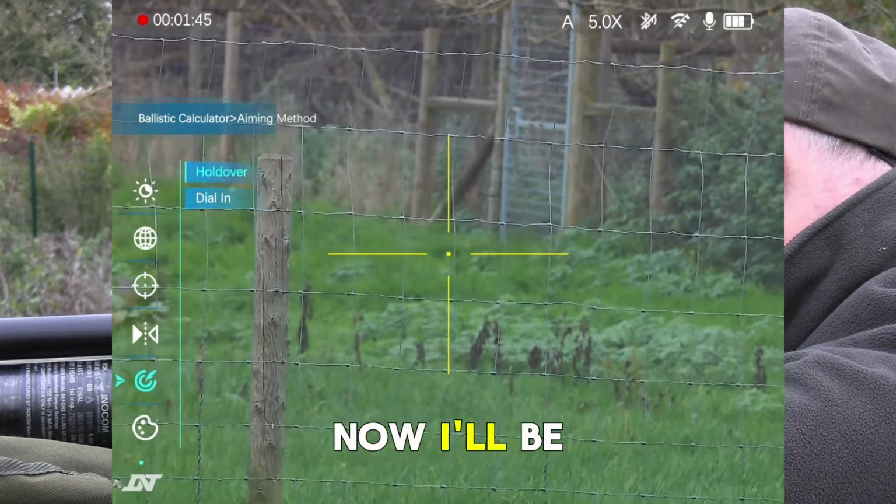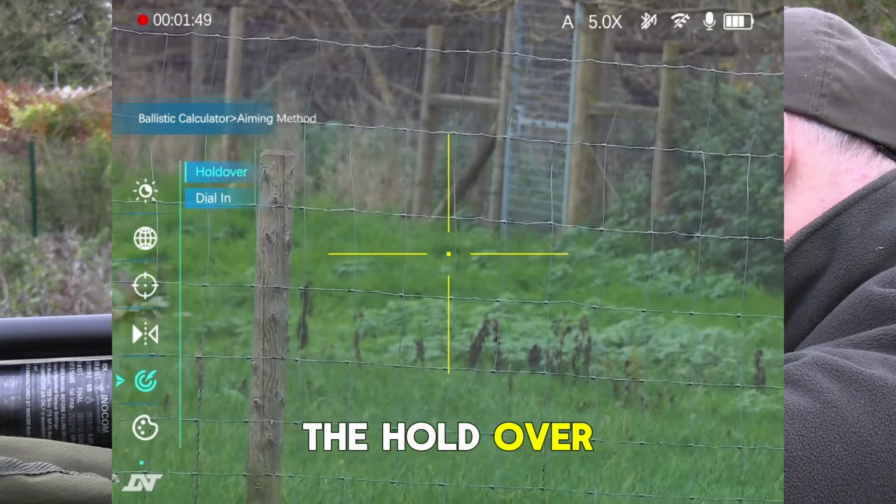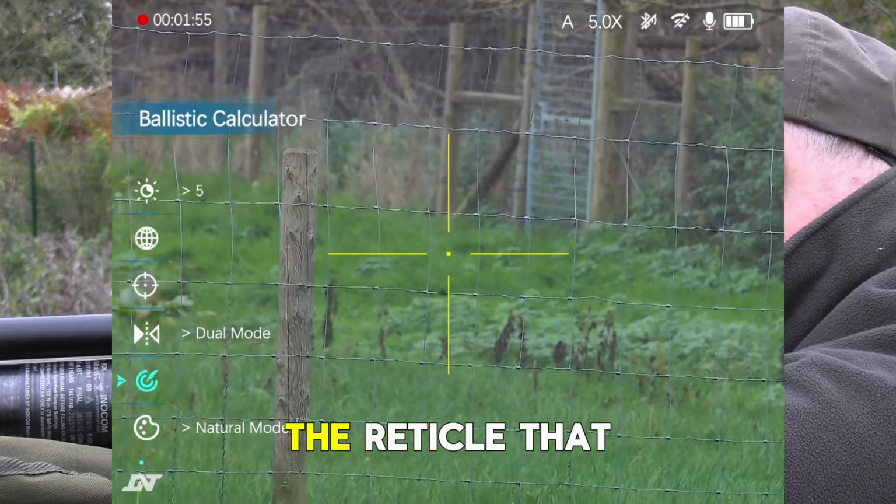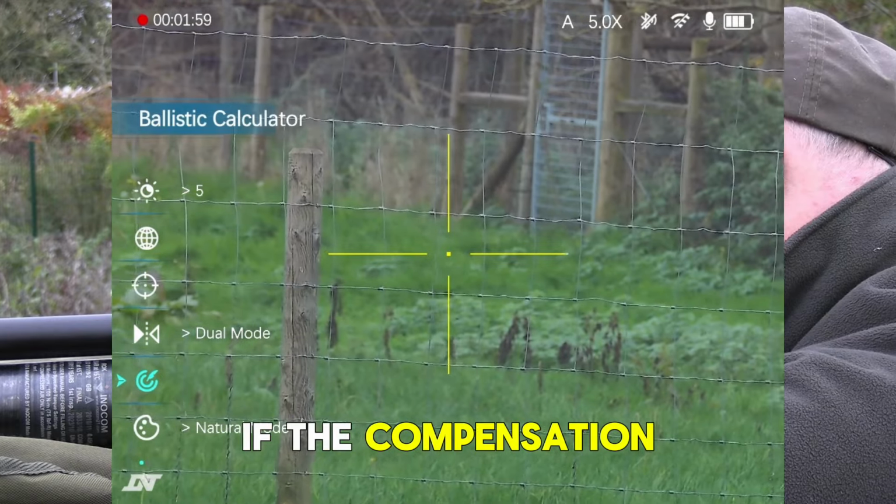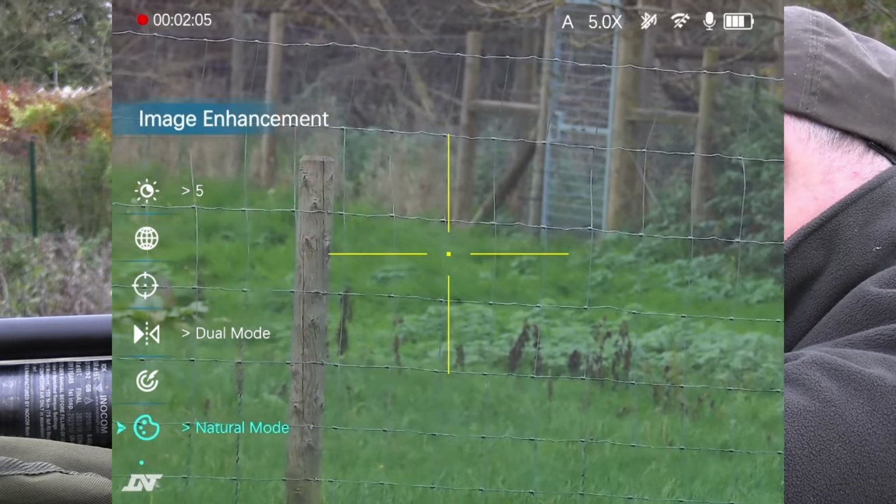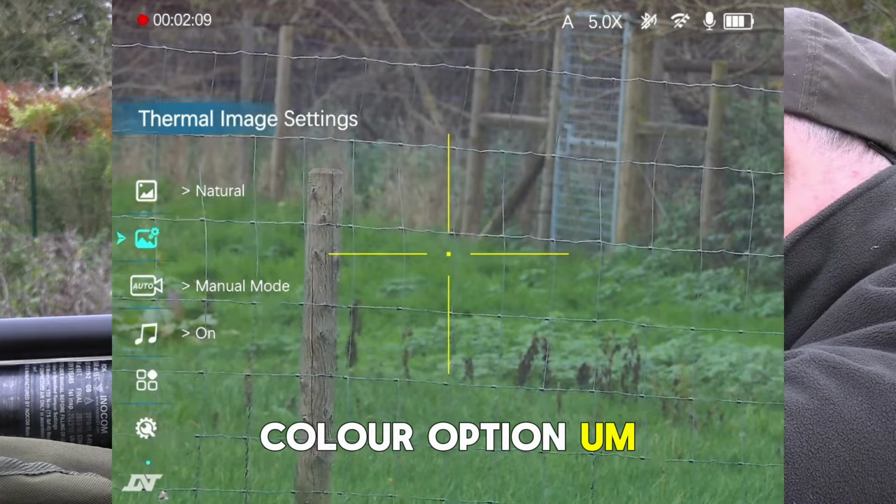Now I'll be honest, I've found that the holdover function is most useful, because if you are not moving the reticle that much, if the compensation isn't that much, it's sometimes hard to see if the reticle has moved or not in the dial-in method. And natural mode, that's just a colour option. What do we got there?